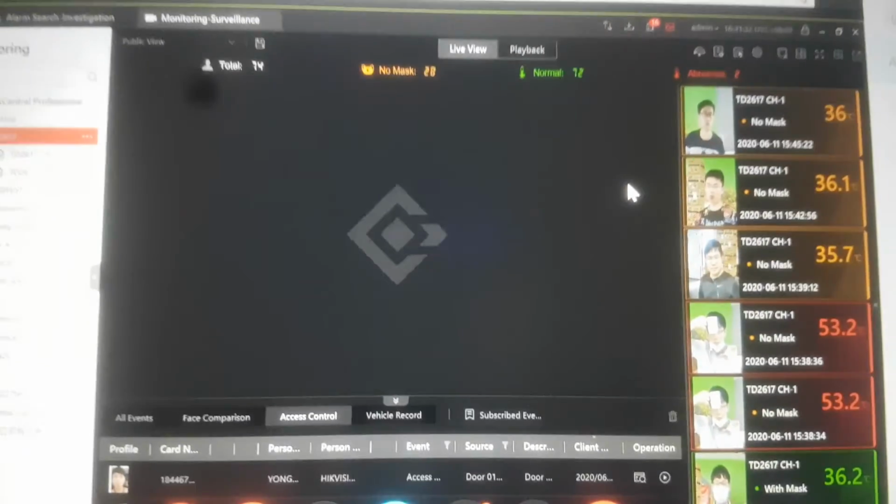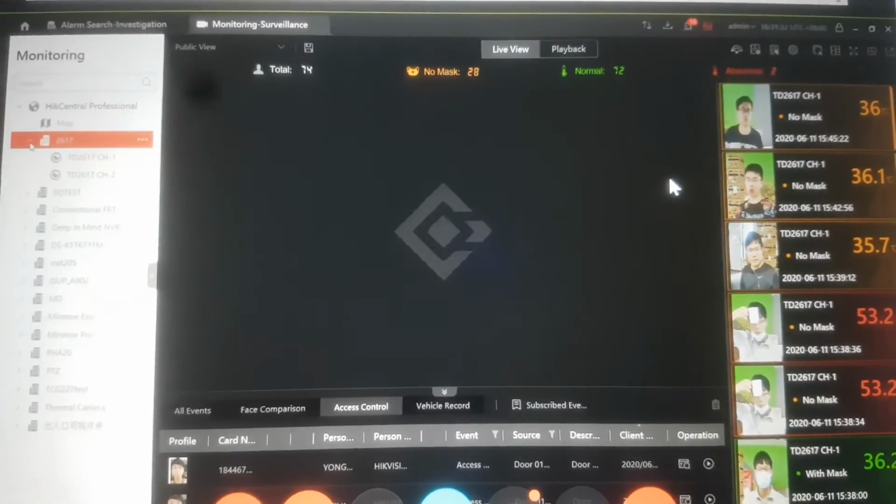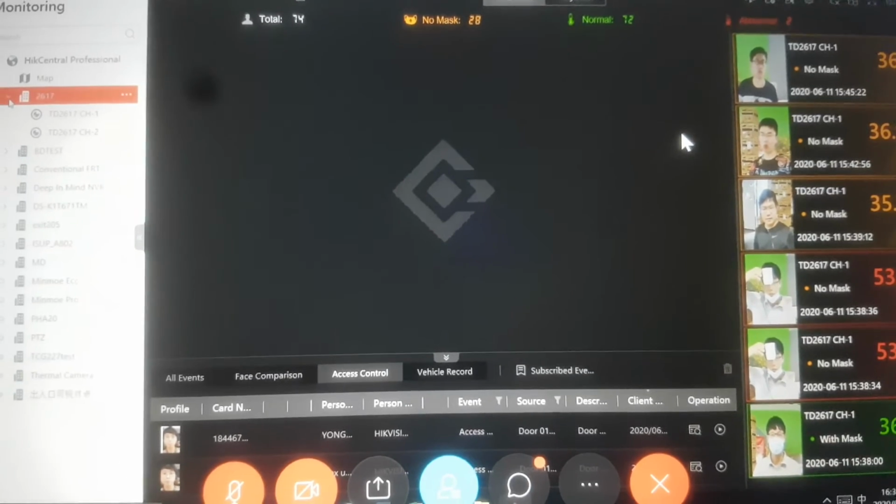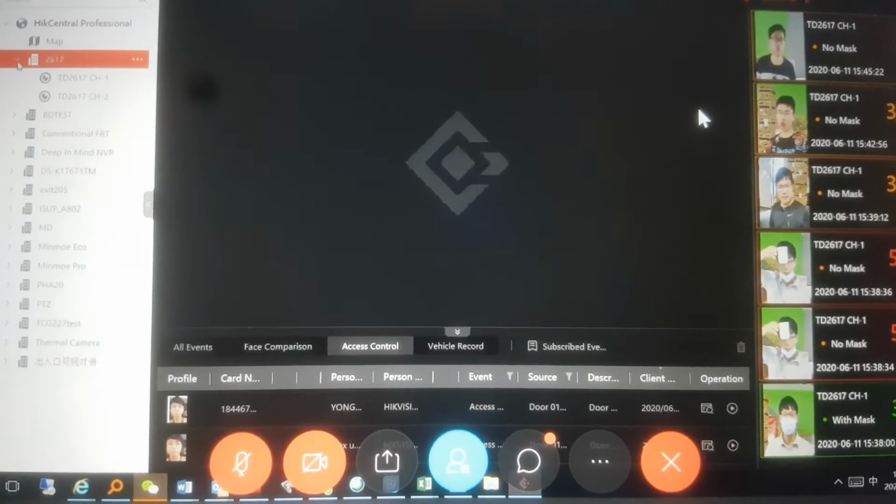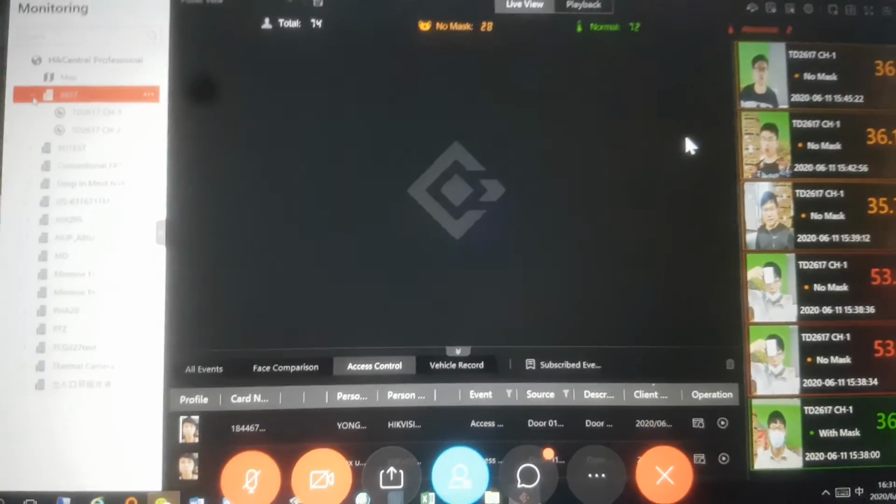When I stand in front of the camera, you can see the temperature value displayed on the thermal channel and also the optical channel.